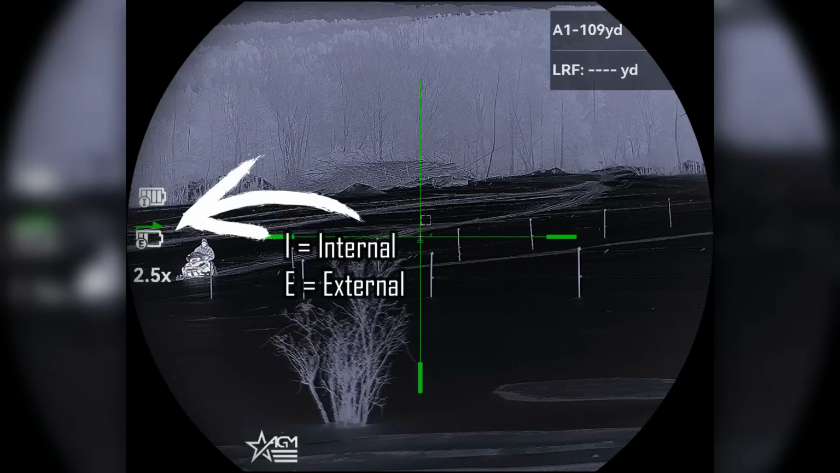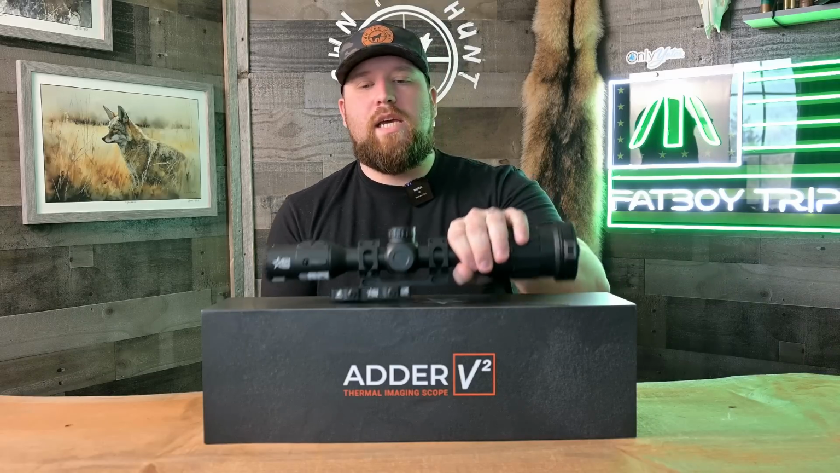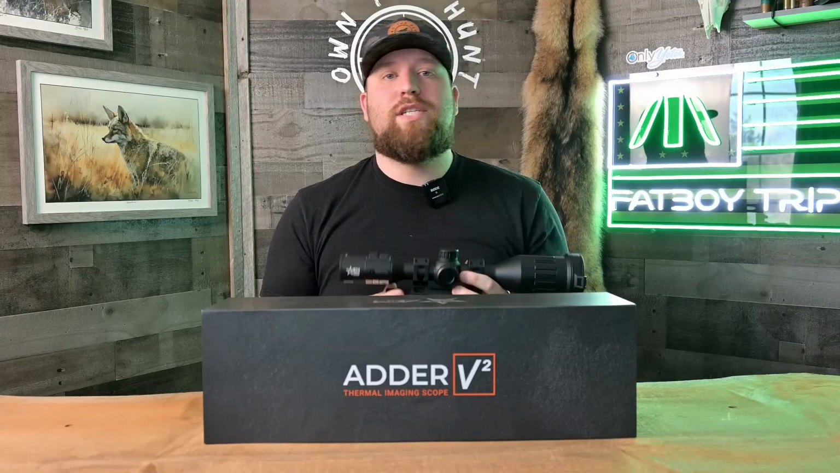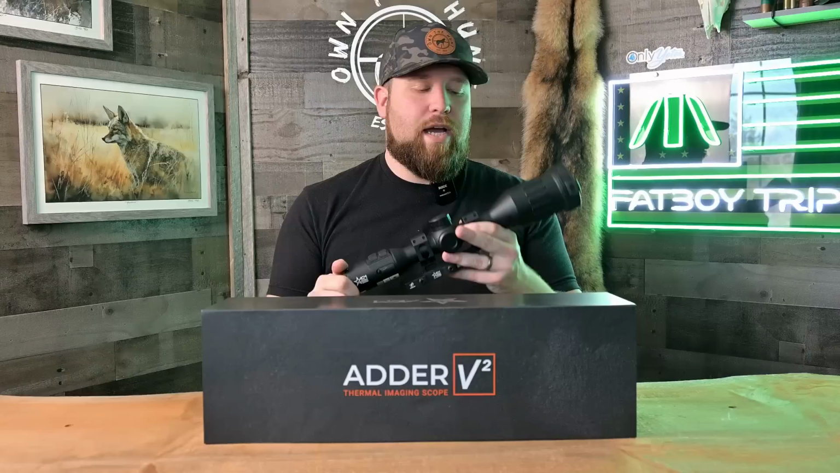But what I like about the battery indicator is that internally it tells you which battery you're running on, and how much battery is left in each battery, which I do like. So some additional specs I didn't really talk about, guys. This is a sub 18 millikelvin sensor. It's going to handle humidity and fog and poor weather conditions extremely, extremely well. It's going to cut right through them, no problem at all, guys.